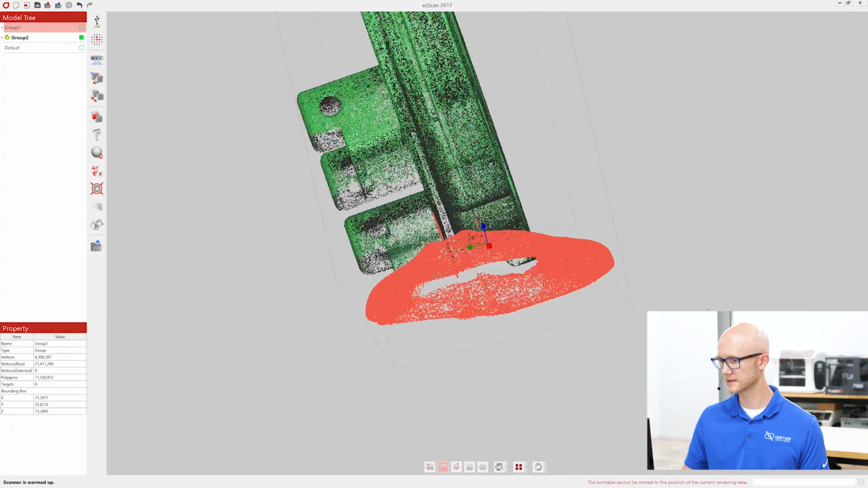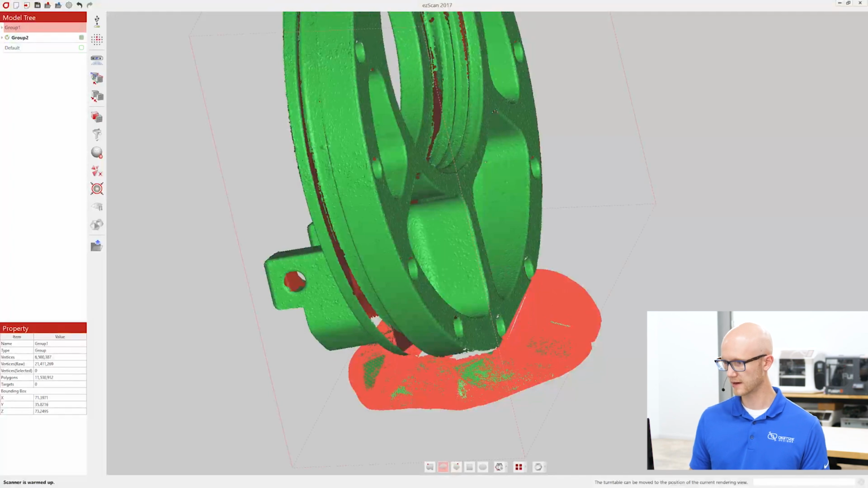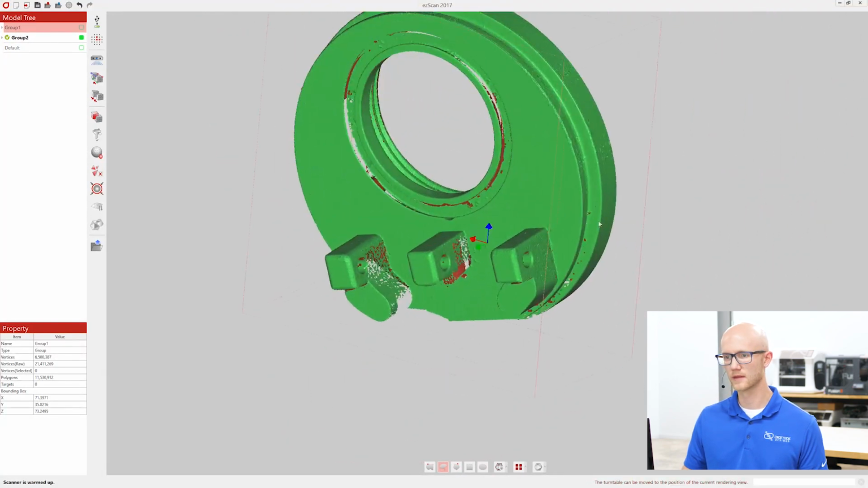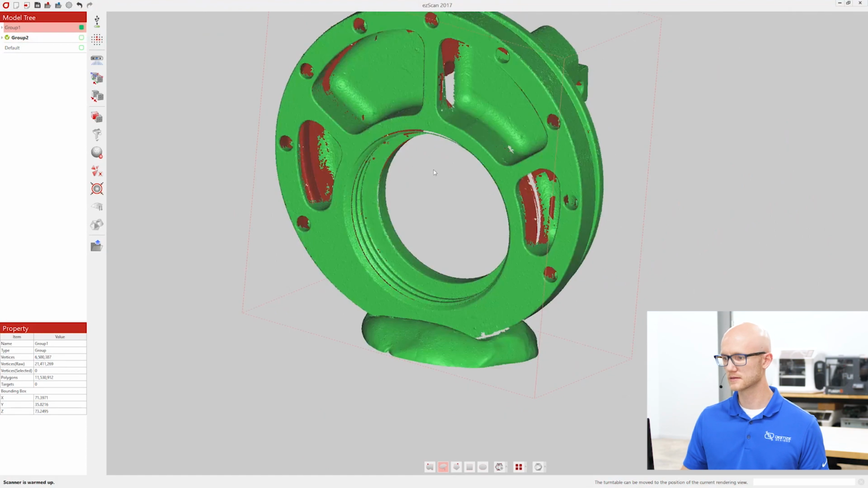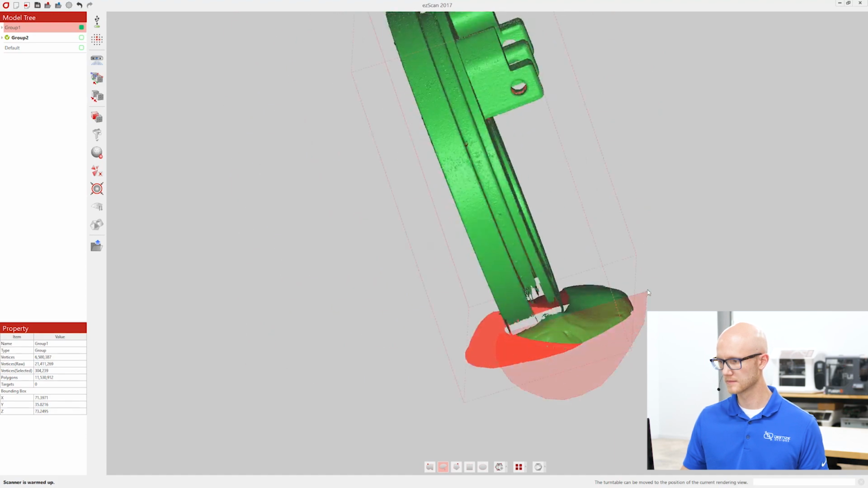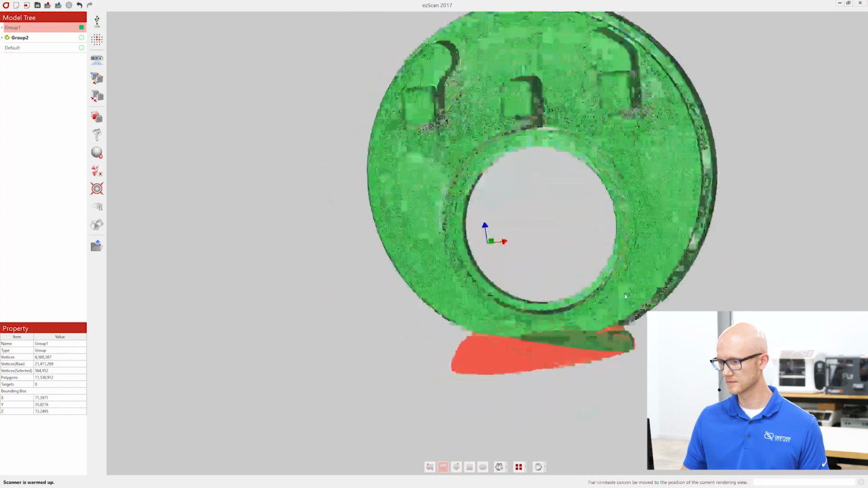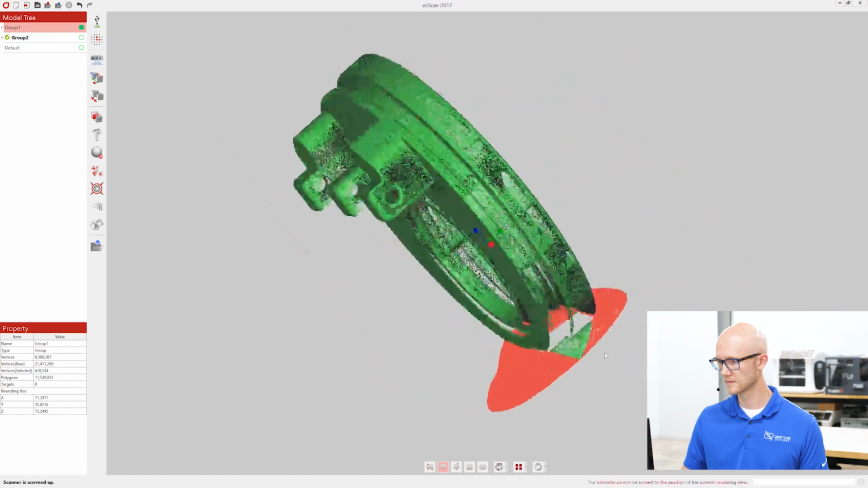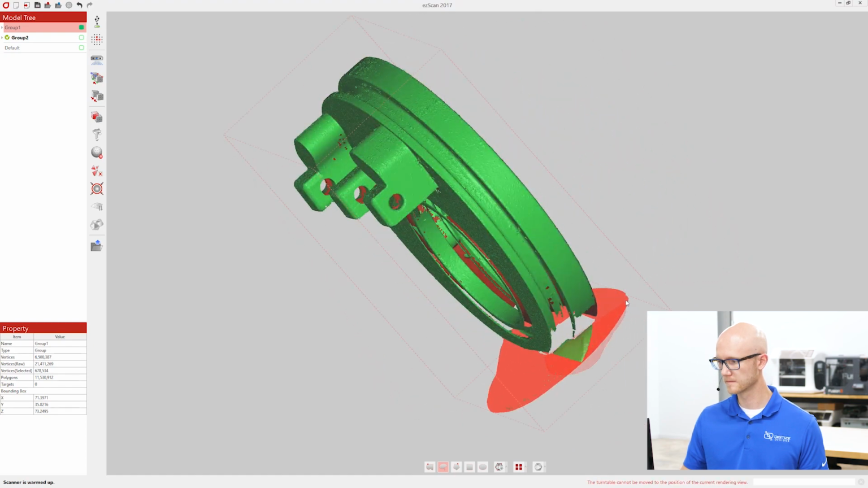If I cut off some of this, I don't really care because I flipped it over and got it from the other side. All right. Now let's look at the other one. All right, that looks good.